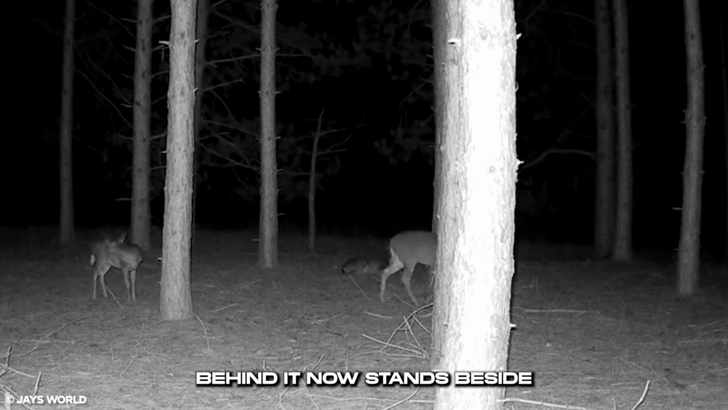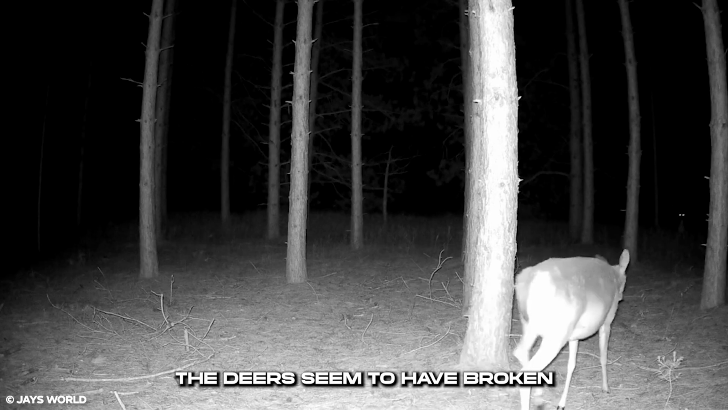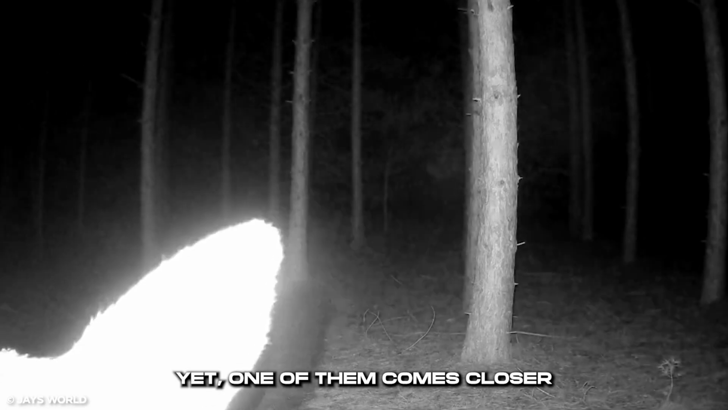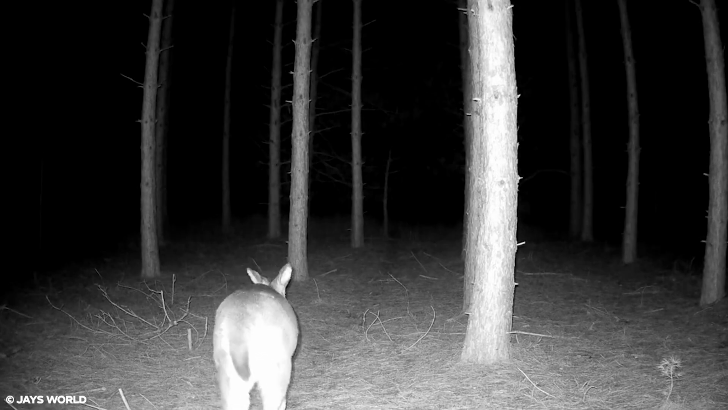The deer behind it now stands beside it, also looking directly at the camera despite the light. The deer seem to have broken out of the trance and are going about their business. Yet, one of them comes closer to the camera, sniffing it. After smelling it and getting nothing, it turns back.